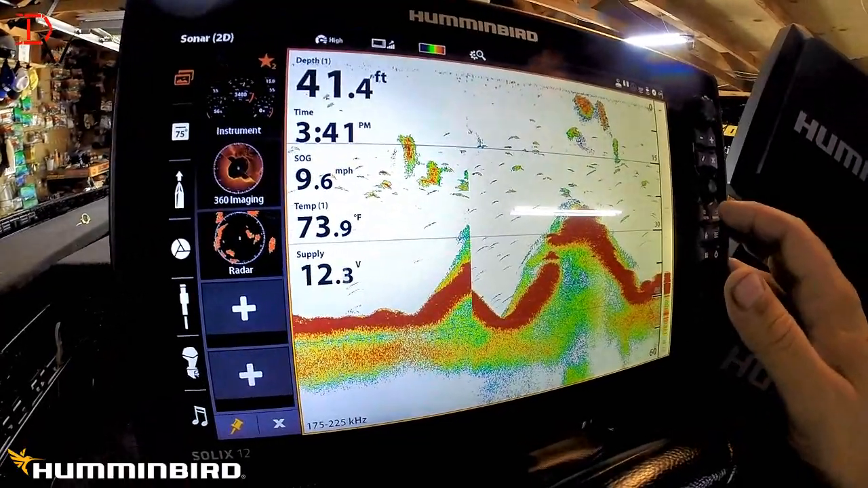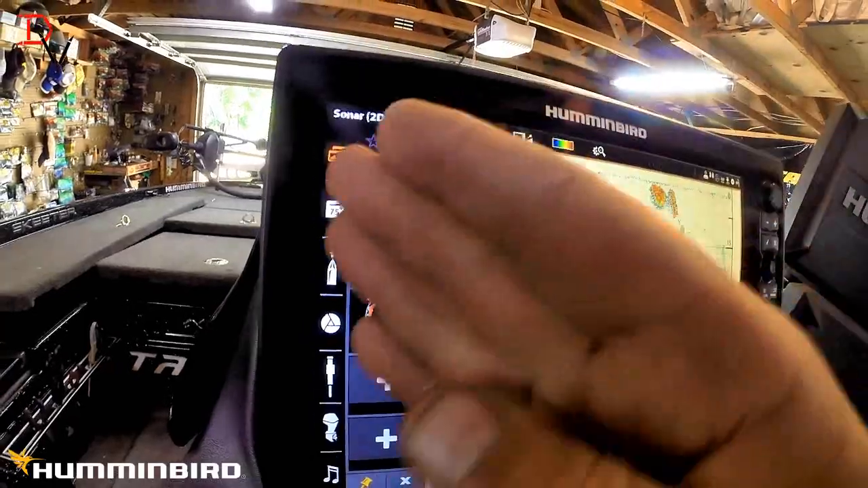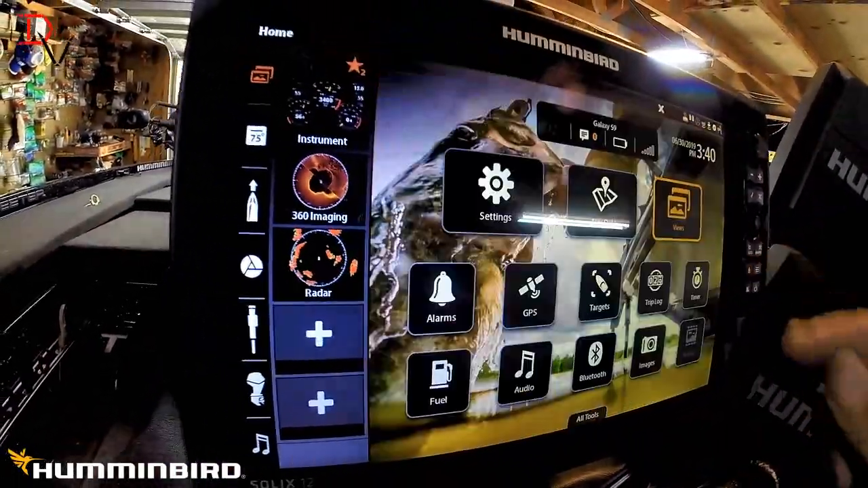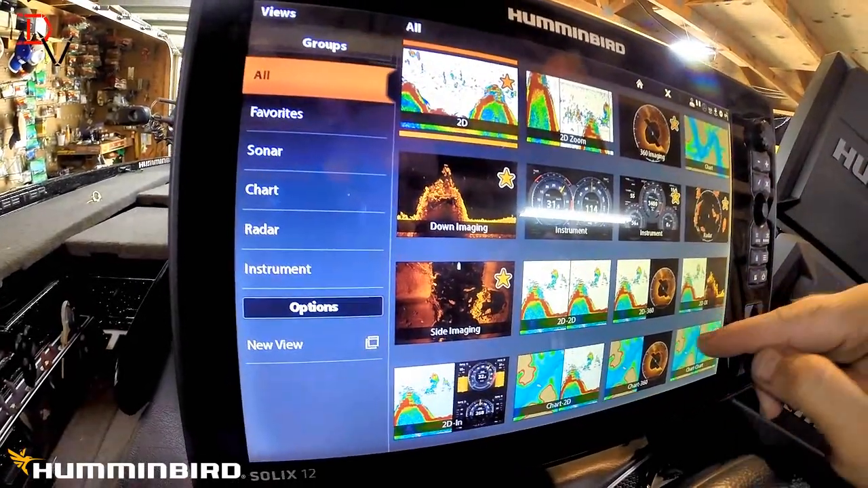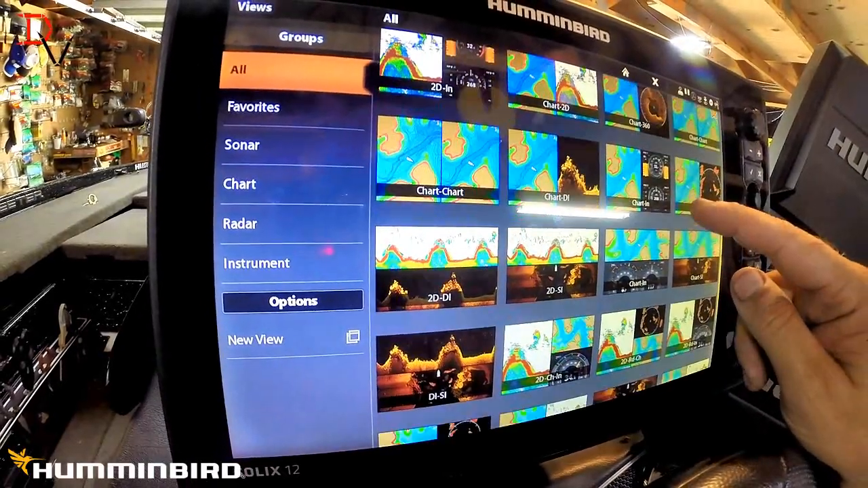So we're going to set up my favorite Fab 5 for practice. That's the thing I like, is tournament, practice. You can set it up however you want. That's how I like to use my unit. So I'm going to go to home. When I'm practicing, we're going to go over here to views. There's some special ones I like to use.